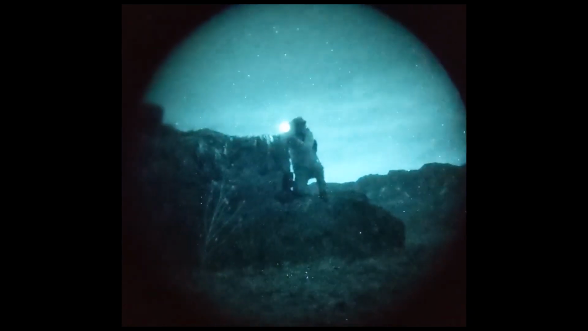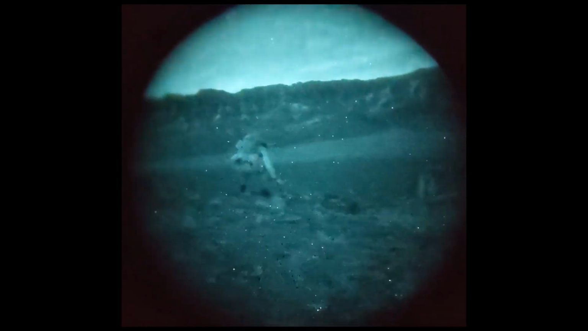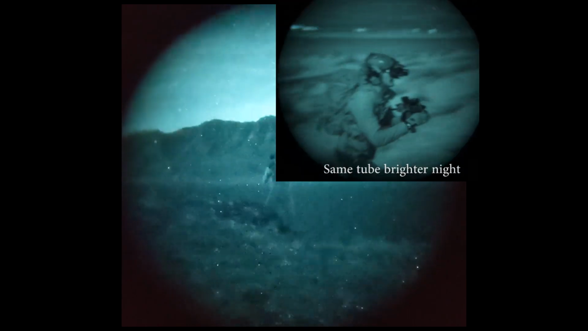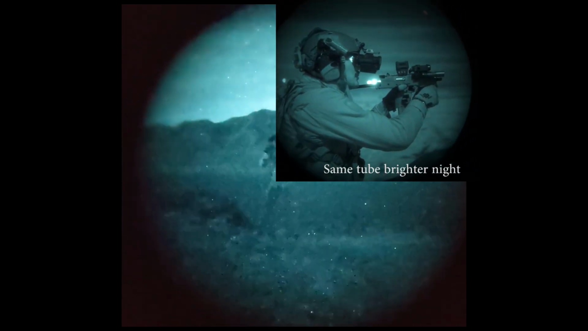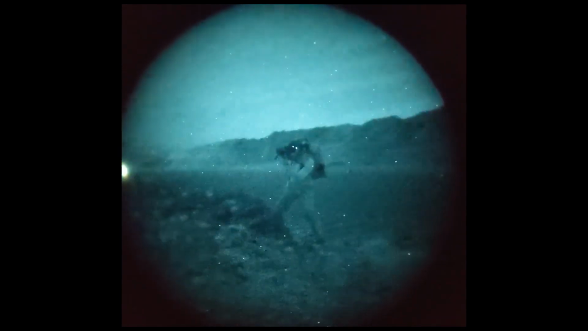We'll be looking at the Holosun AEMS, the Aimpoint Pro, the Eotech EXPS 3-2, and some other optics thrown in there. This was a very intentionally dark environment, far away from cities, to really stress these optics and exaggerate the differences between them. When looking at this footage, be sure to compare relative performance difference instead of absolute performance, as cameras really suck at accurately portraying night vision.